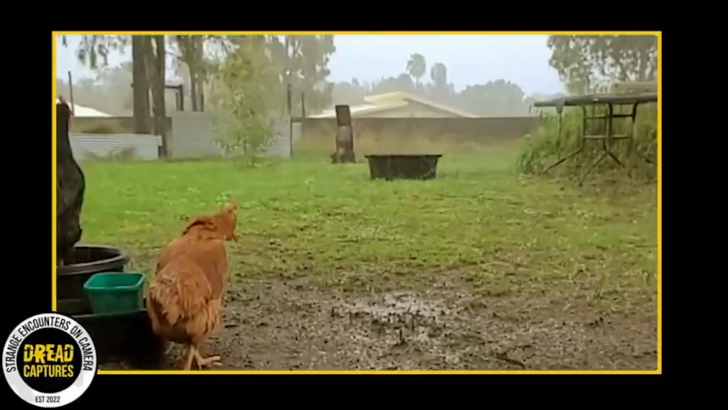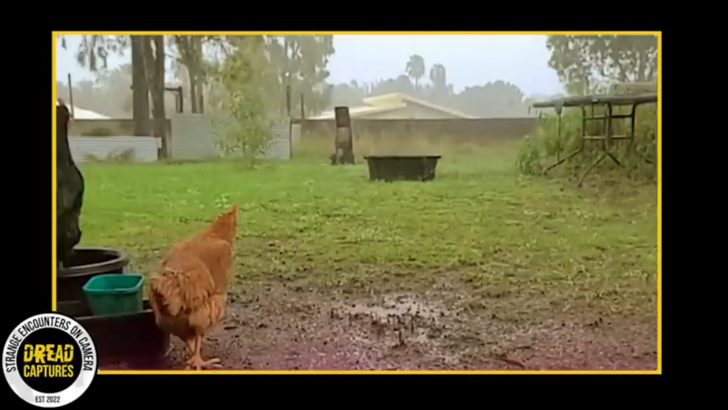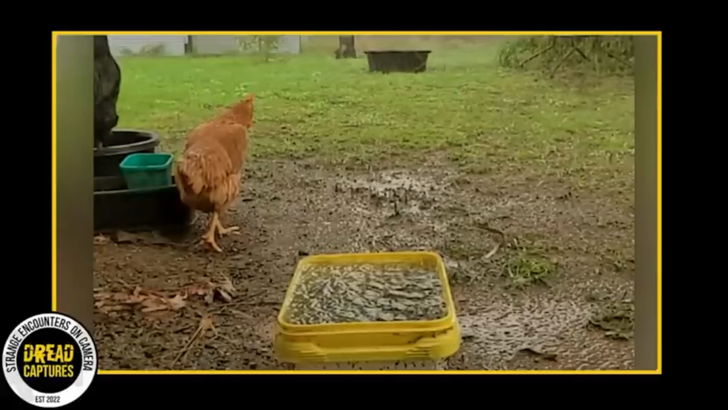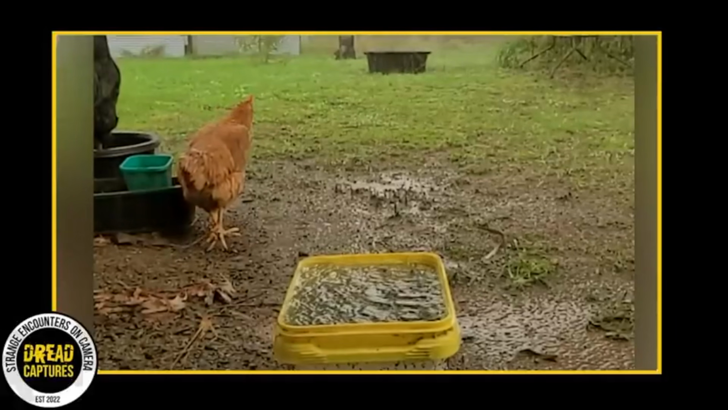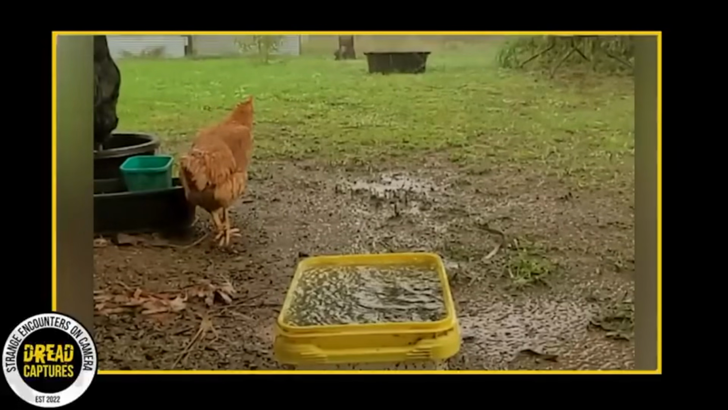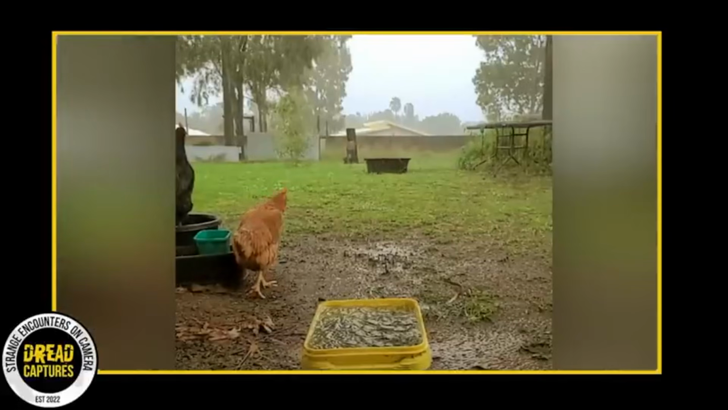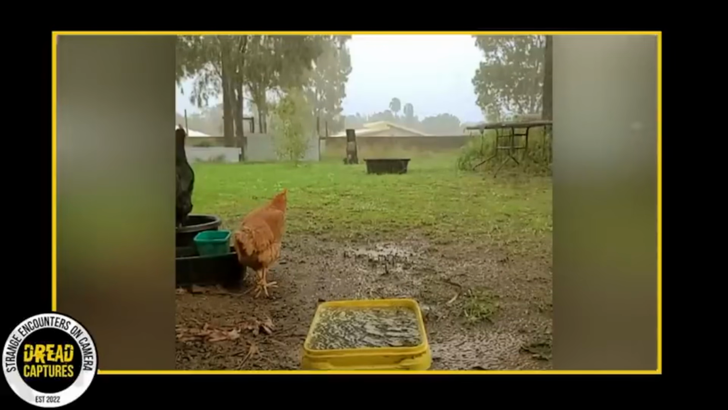Lainey recently shared a clip on Facebook showcasing her chicken in the backyard on a drizzly morning. At first glance, the video might seem rather ordinary, a simple moment captured on a damp day. However, if you pay close attention to the horizon, you'll notice something peculiar, an unidentified object swiftly moving across the frame. Given the rain and the gloom, it's easy to miss this detail.